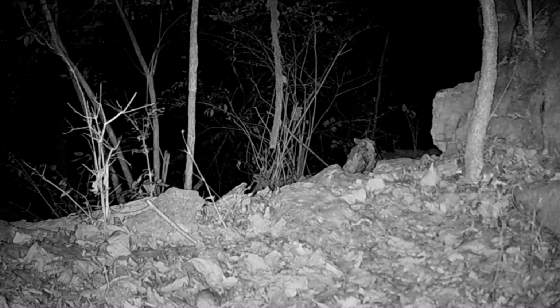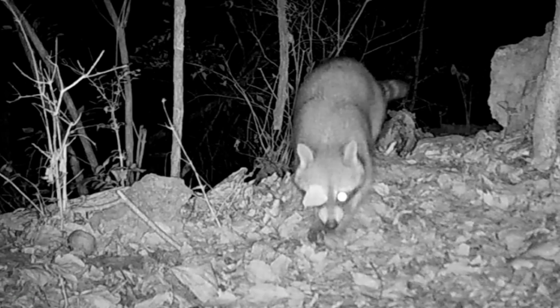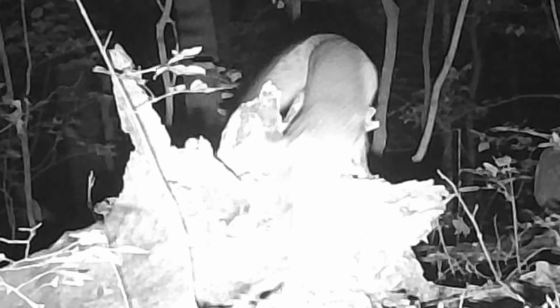Now here's a funny picture. There's an old fat coon coming through. But here's a funny picture I caught. This coon looks like he's got a patch, a leaf, over his eye. Why? I have no idea. That's a strange picture.